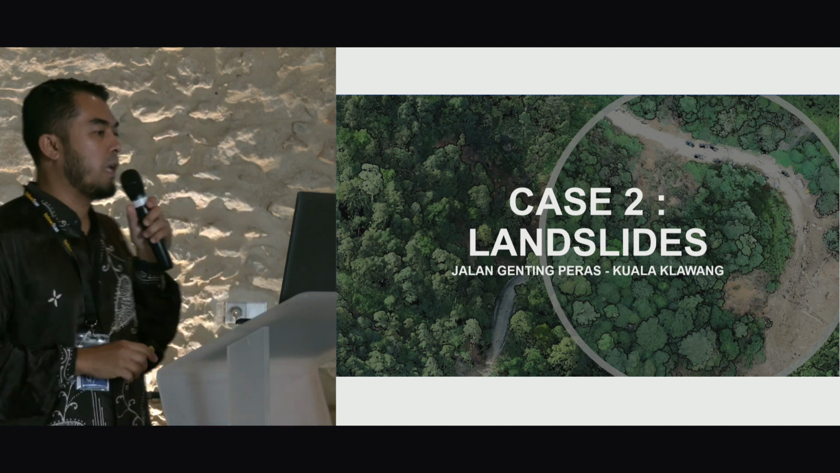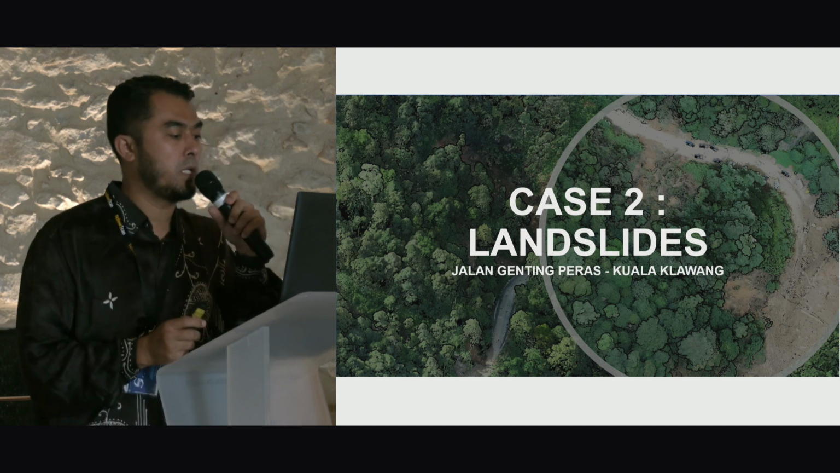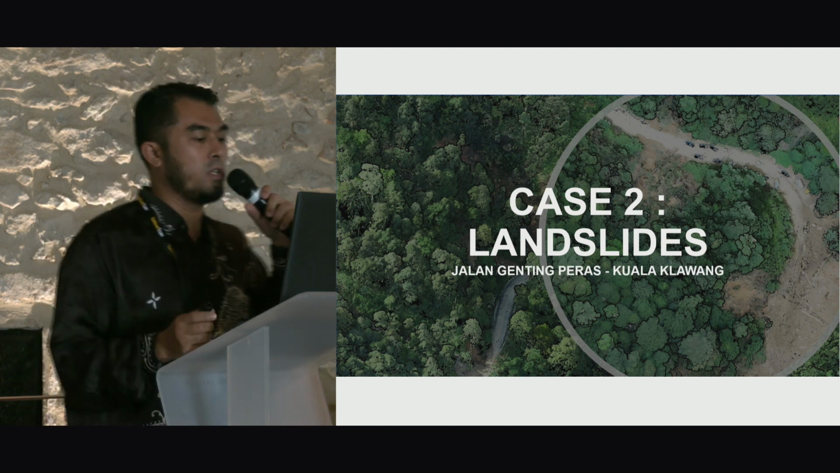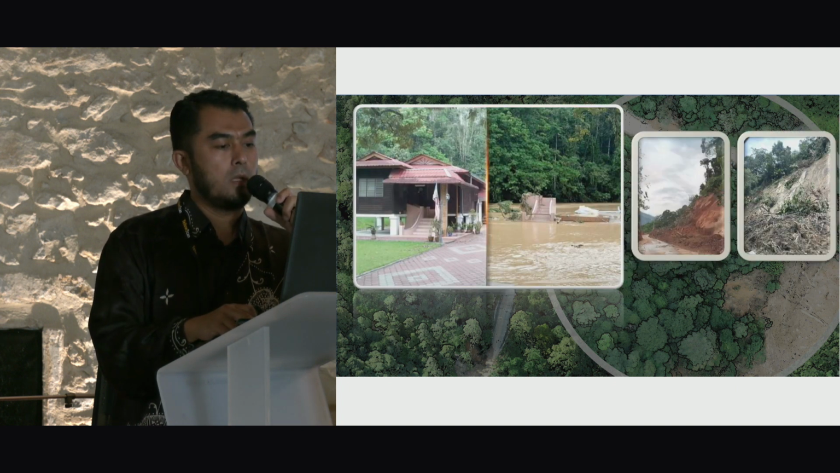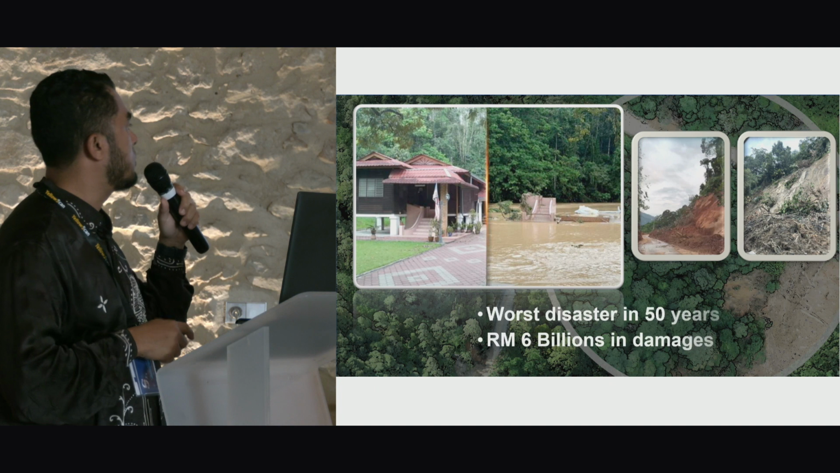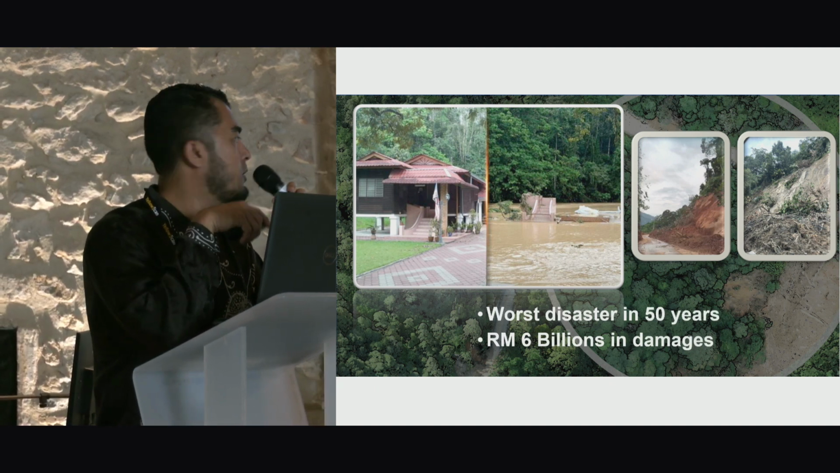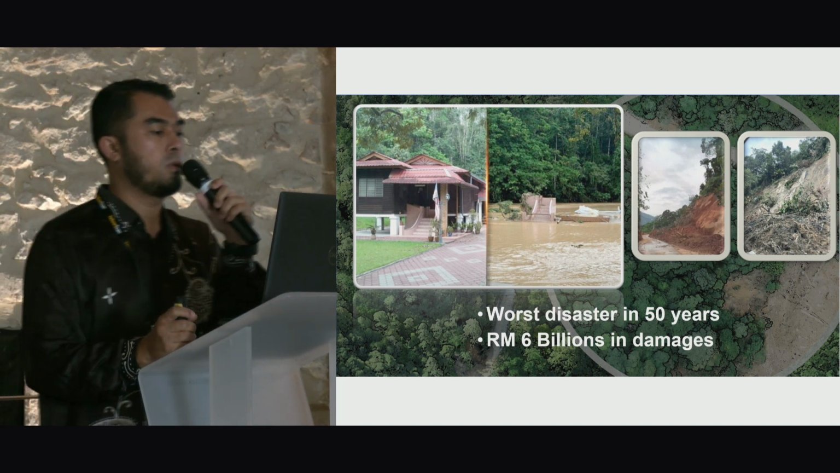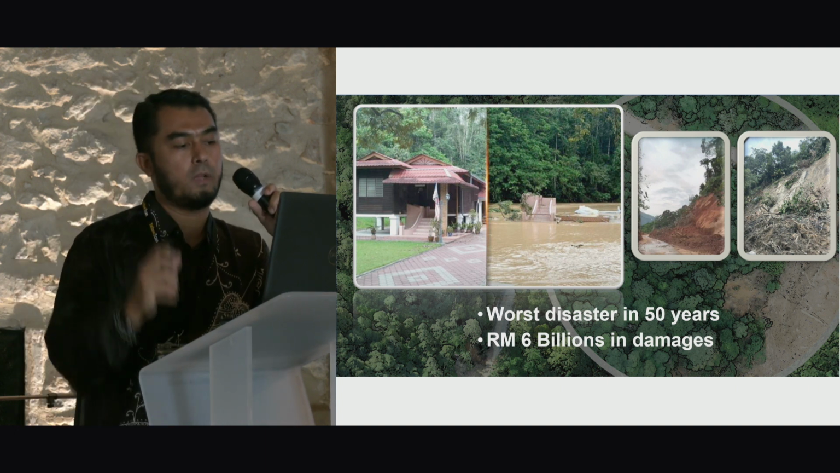Okay, case 2. As I mentioned earlier, Malaysia was hit with torrential rain of the monsoon, which created the tropical cyclone. And this is the second area. This road is famous for road bike cycling. This is the worst disaster in 50 years of Malaysian history, with 6 billion in damages. About 300 people were affected in this area, so about 60 families.